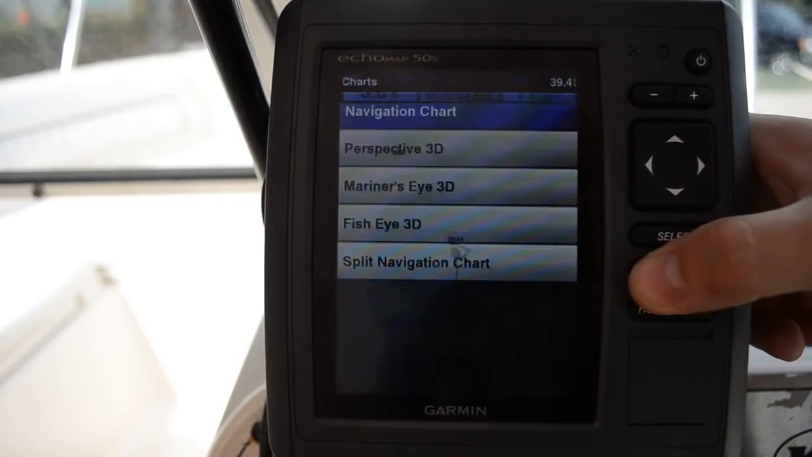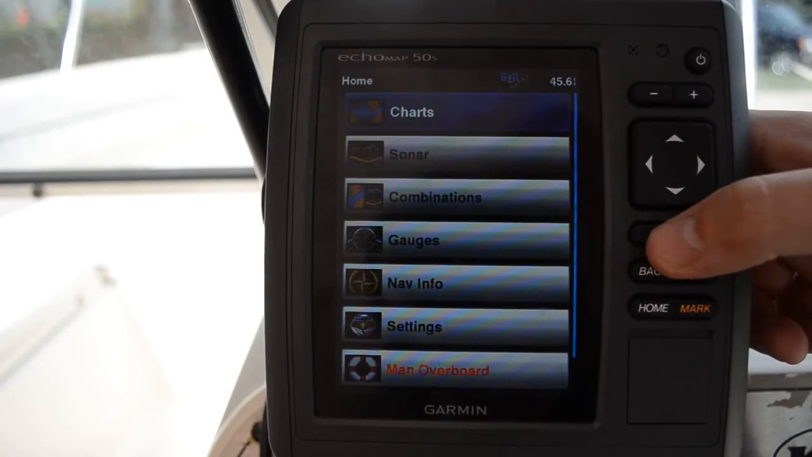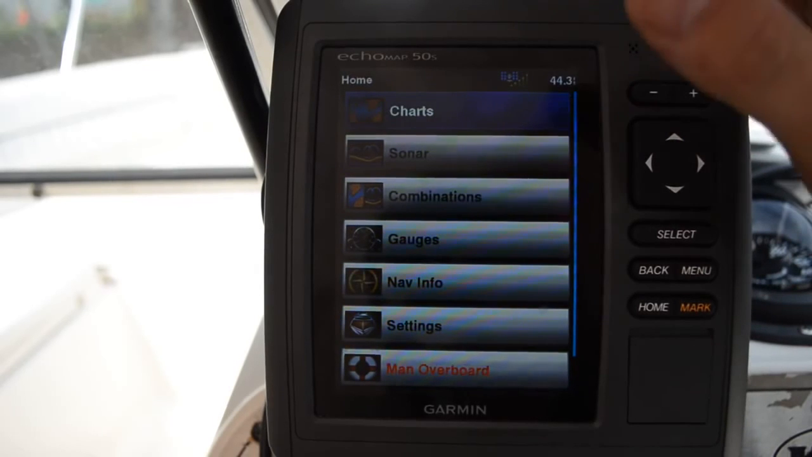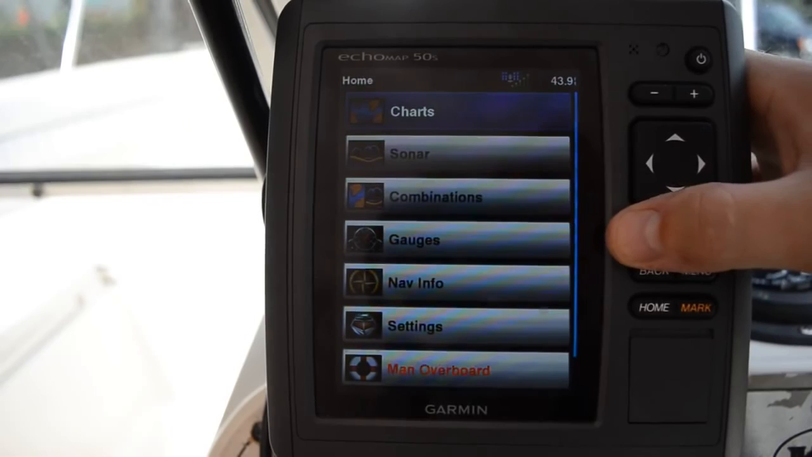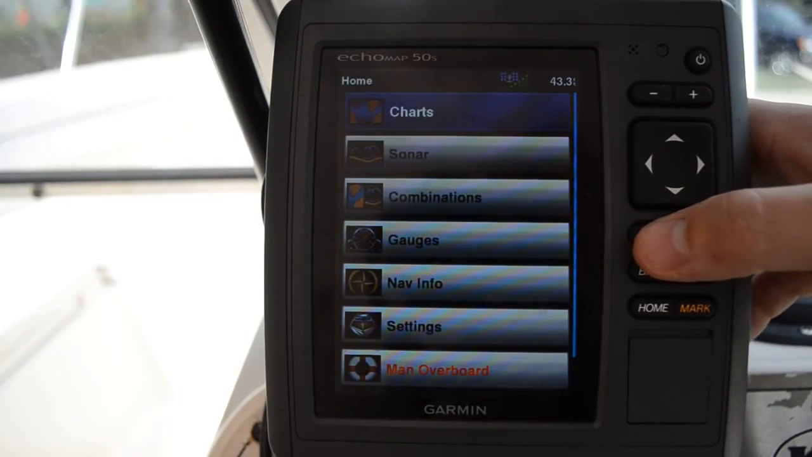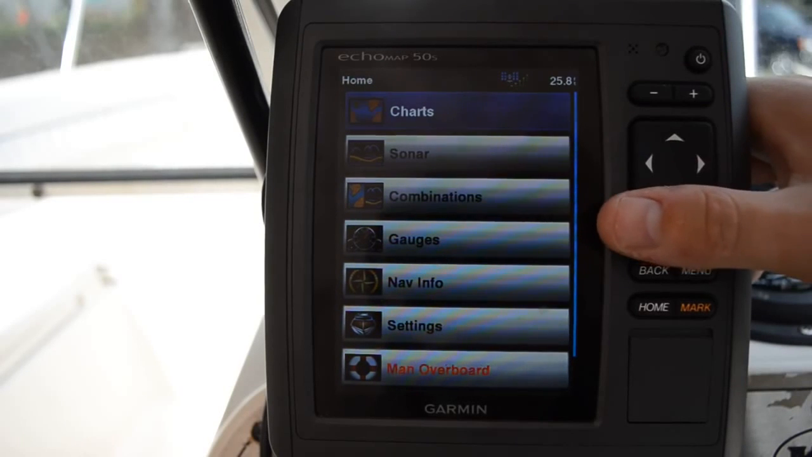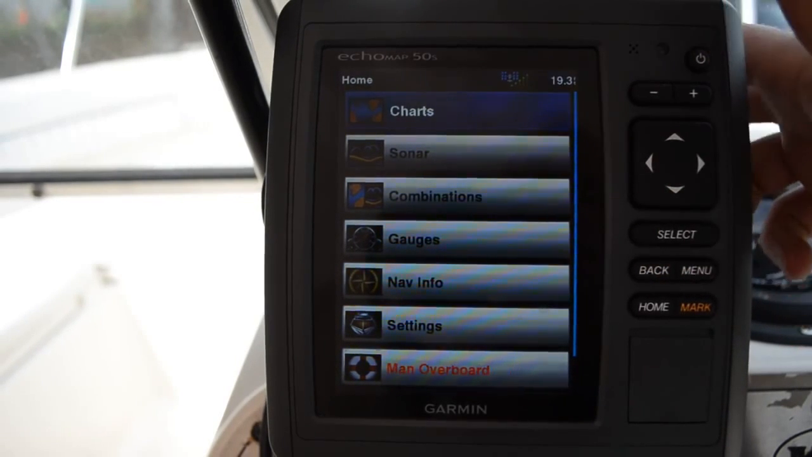So that's it. Echomap 50s. Hope this helps you. I'm real happy with the unit. All these new units, they work great. You know, the GPS in this is fantastic. It updates apparently 10 times every second, whereas before it was like once every second. I'm not sure how big of a deal that is, but Garmin have always been fantastic for GPS.